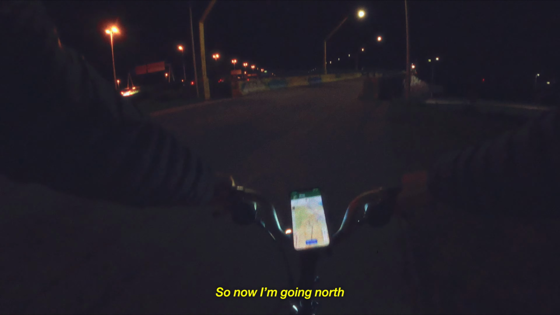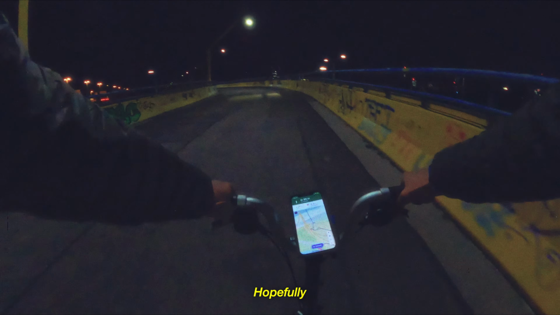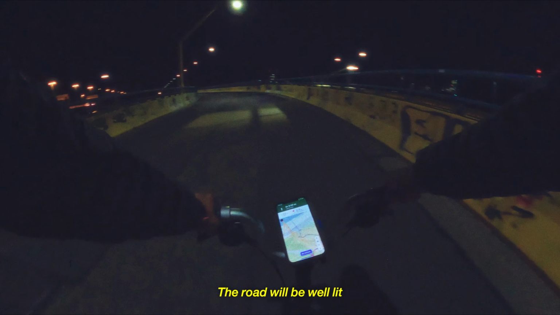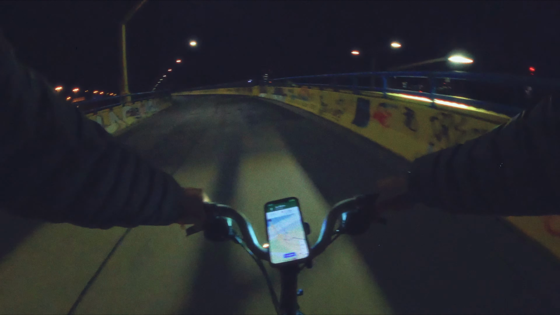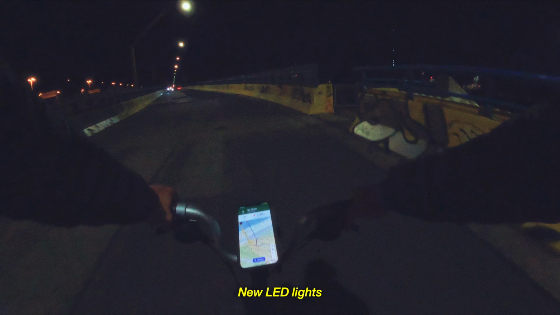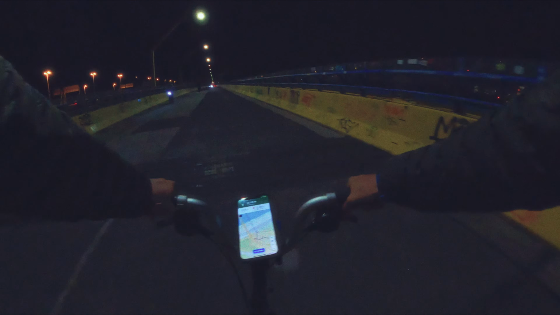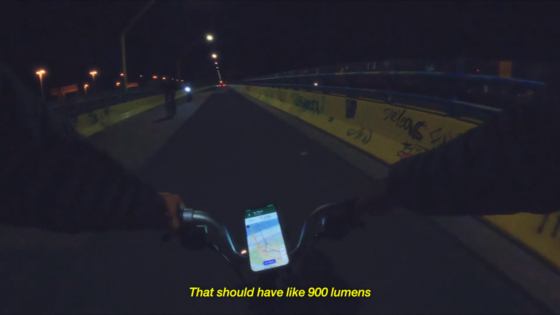Well guys, so now I'm going north, out of the city. Hopefully the road would be well lit, because I have not still installed my new LED lights for my Brompton that should have like 900 lumens.